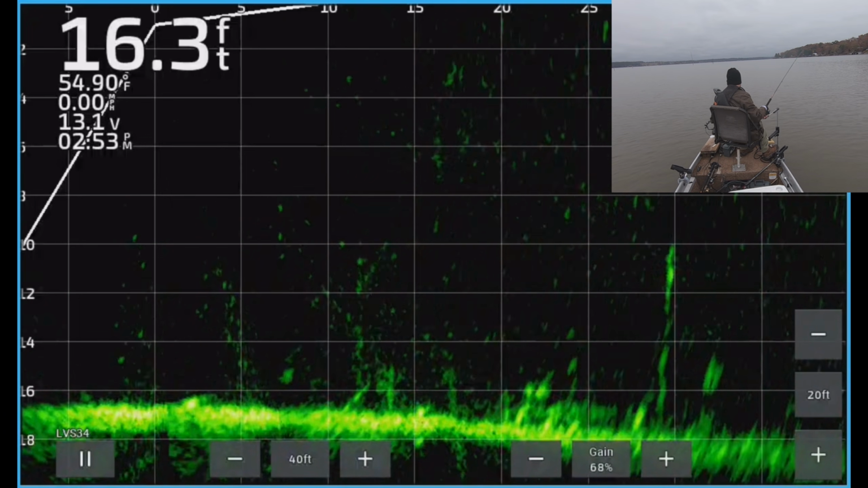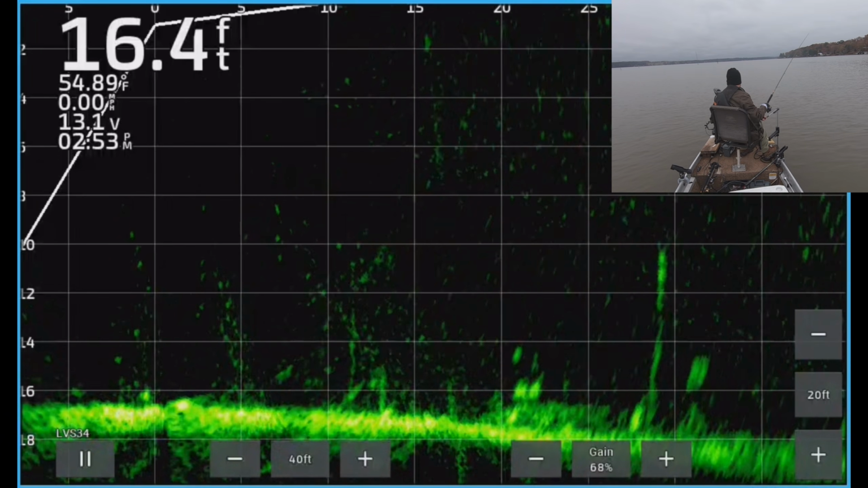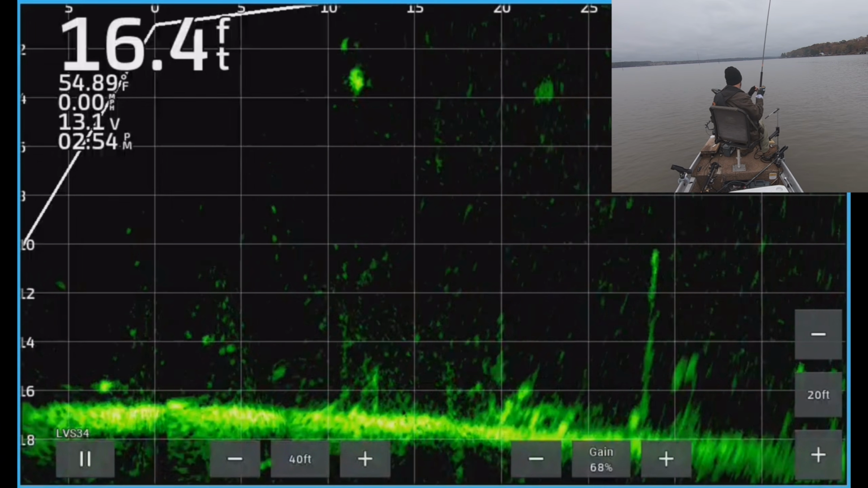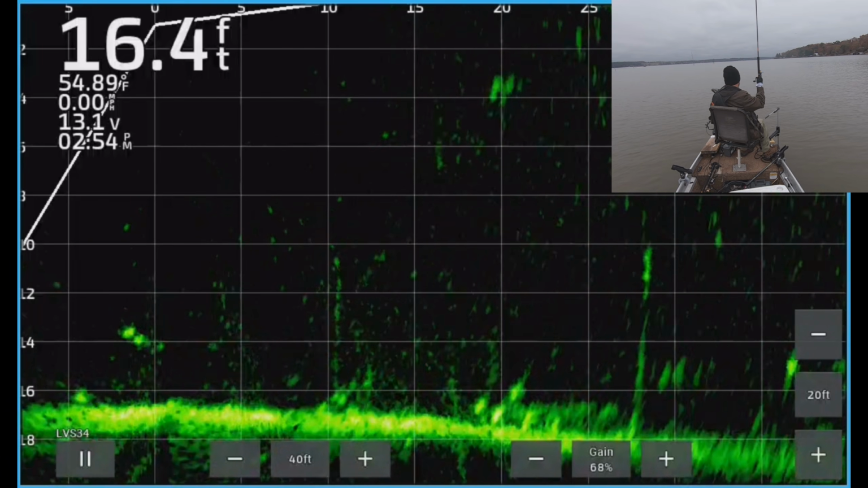There's 2 good marks right there. You guys see them. We're drifting down towards them. Let's see which one gets it. Second mark. There he goes. That's it. And I believe, yep, that is the last fish for the day.